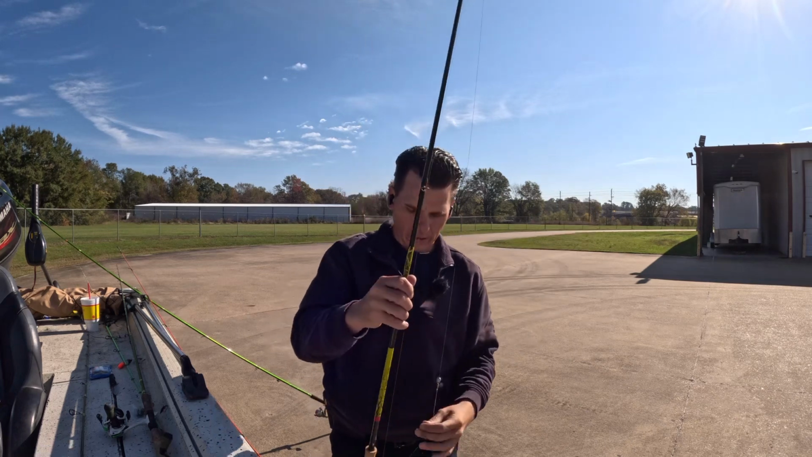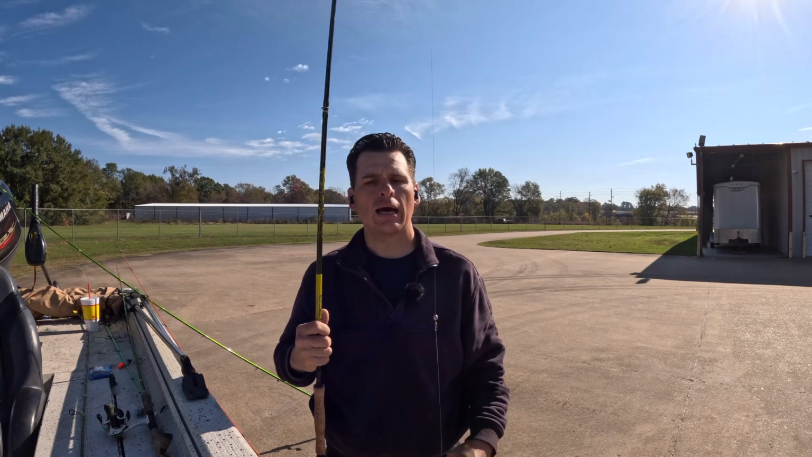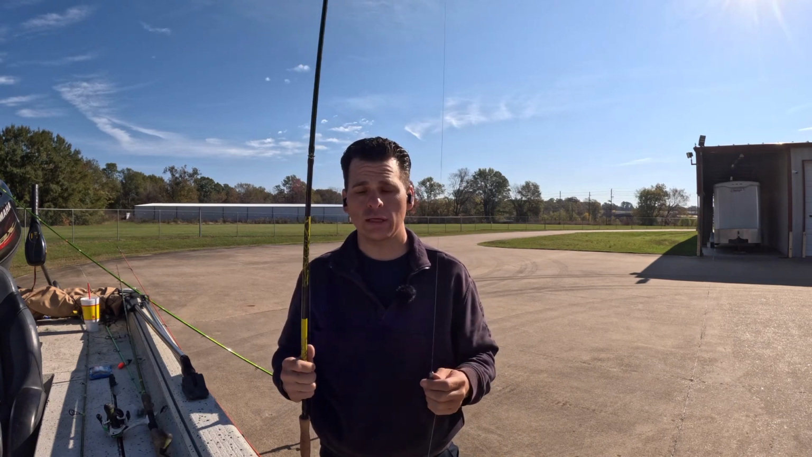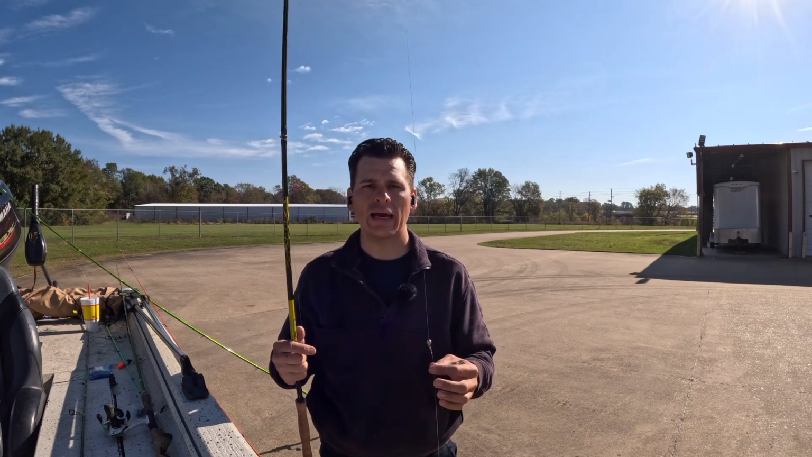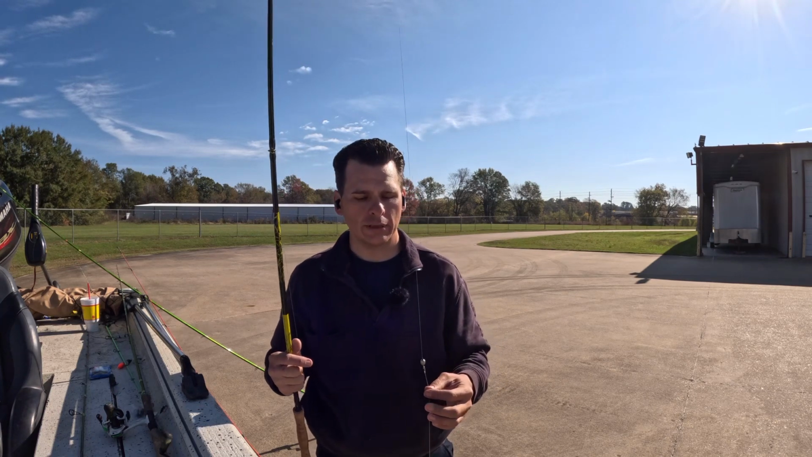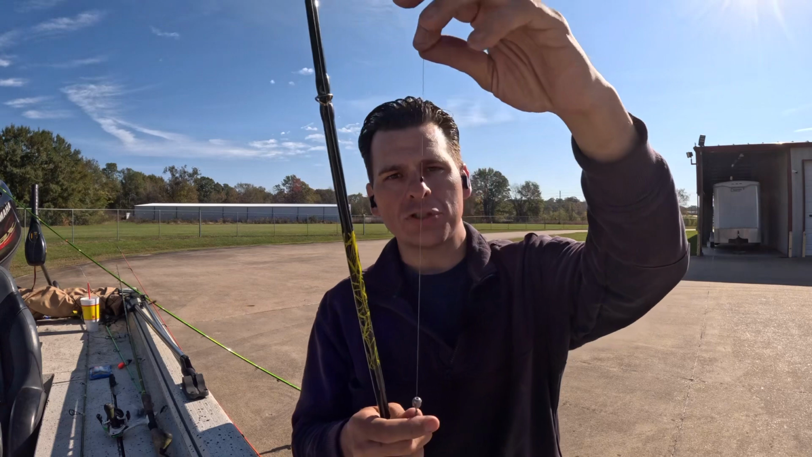But this one, this is my do-it-all rod. I can vertical jig with it. I can cast with it. And that being said, you can't just use any weight and any kind of tackle if you're going to be casting and vertical jigging. So basically what I do, I have 10-pound braid, and then I have a bobber stop that you can see,